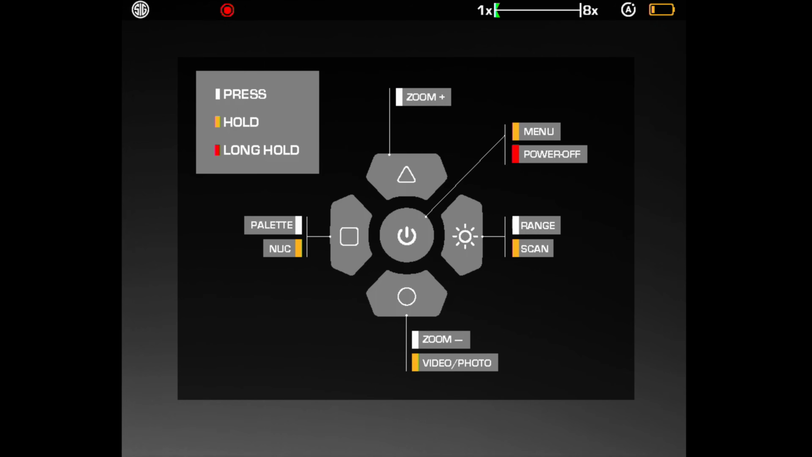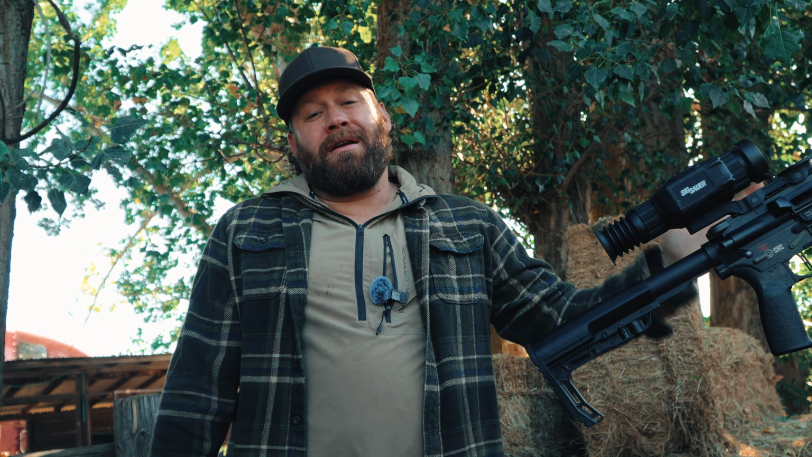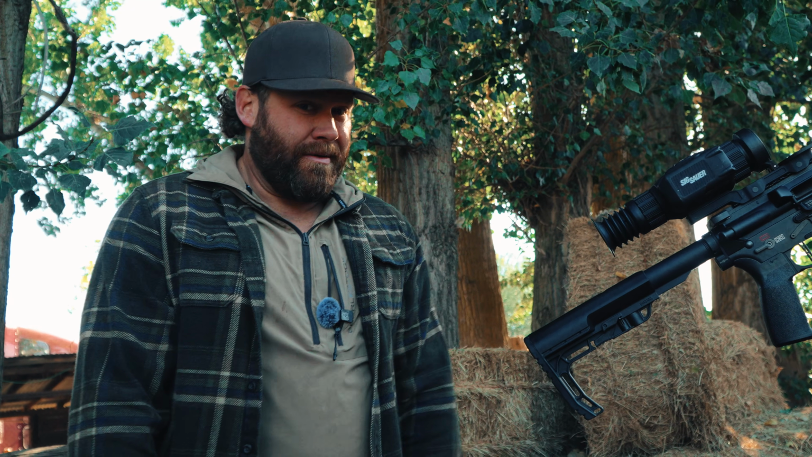Here's the other thing. If you're out in the field and you can't remember how to do something, in the menu, you literally go down in the menu and there's a thing that says button layout, and you click it and it shows you that image so you can remember which buttons do what when you're out at 3 in the morning and your brain isn't working quite right.